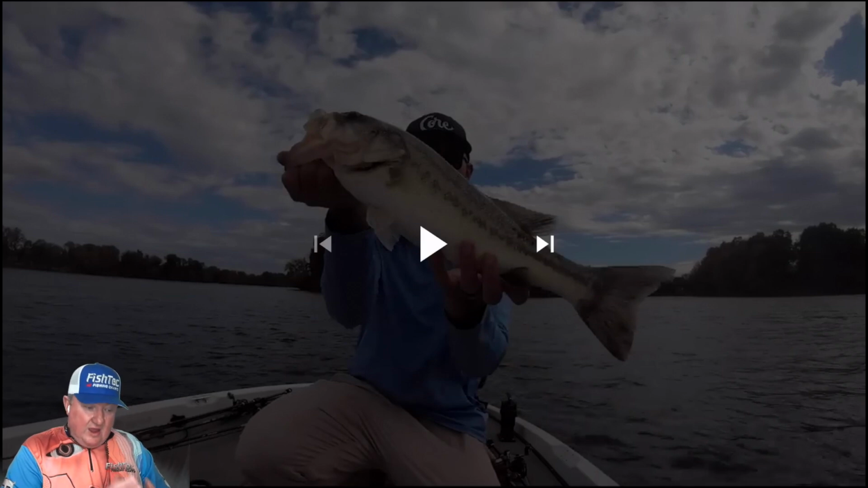He found a really good spot. He targeted it. He got a good fish. Now he's got to put his rods away and go and look for some more cover.